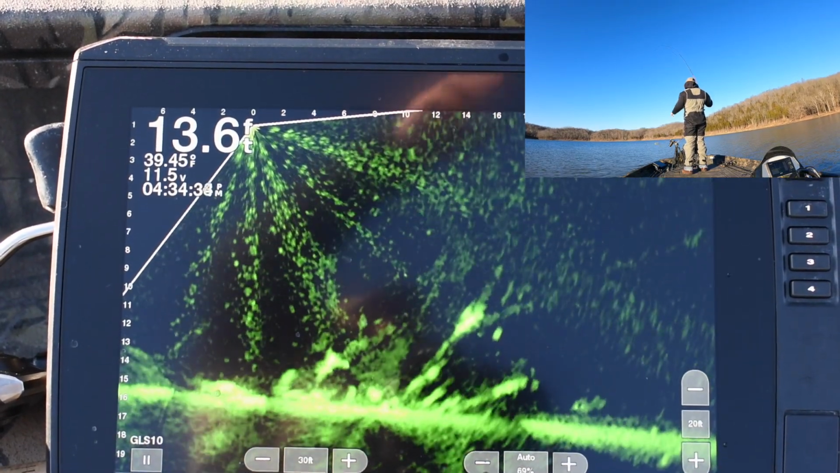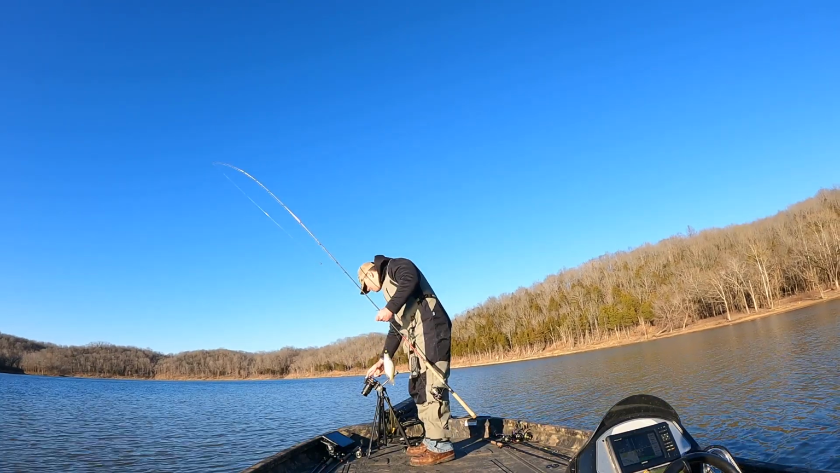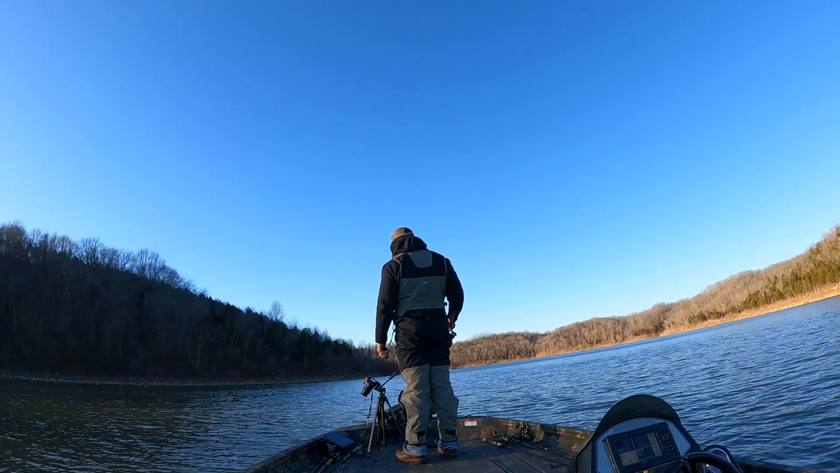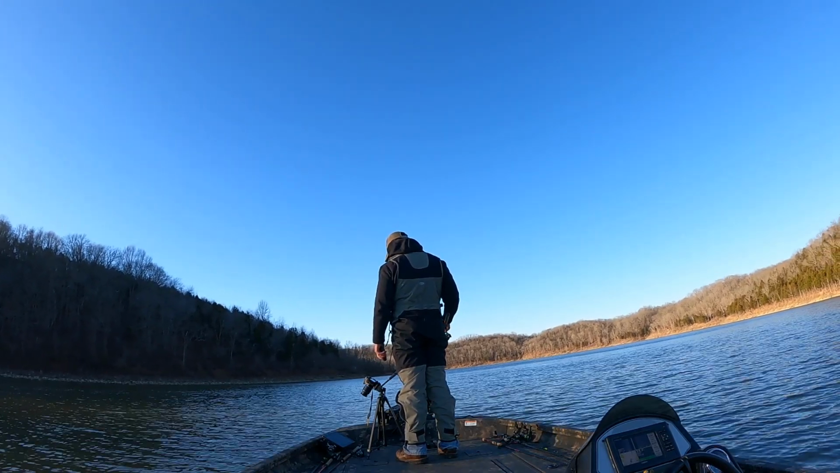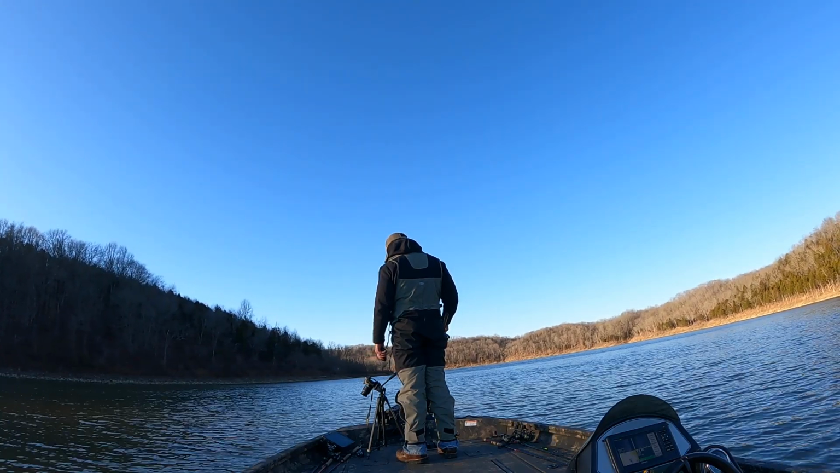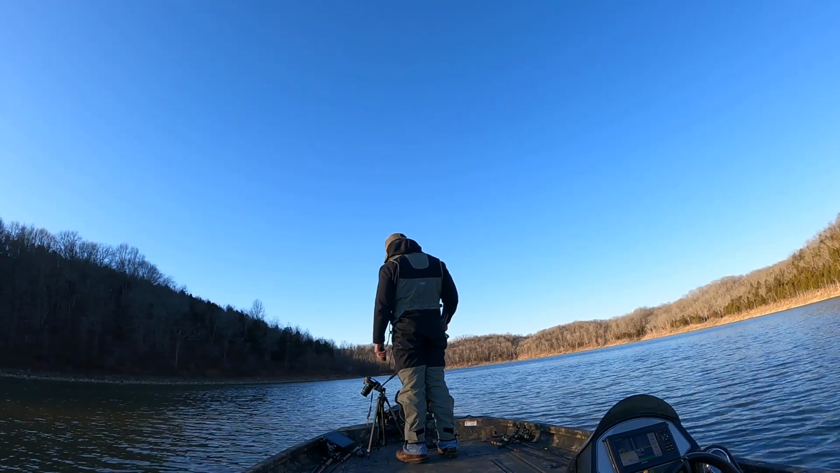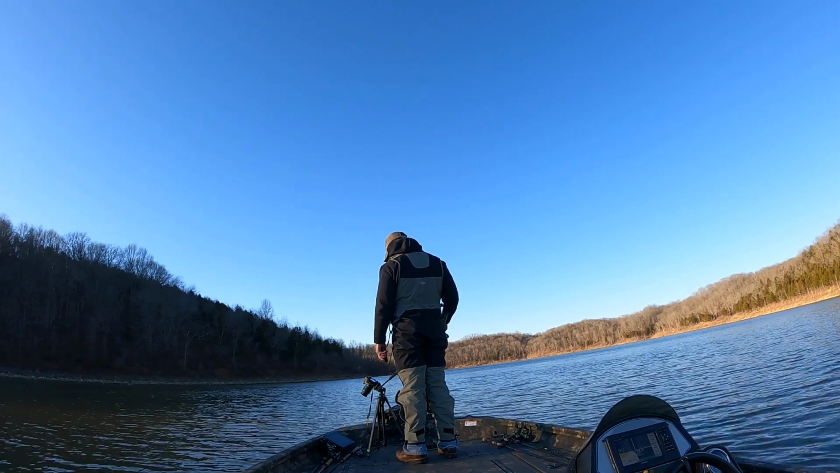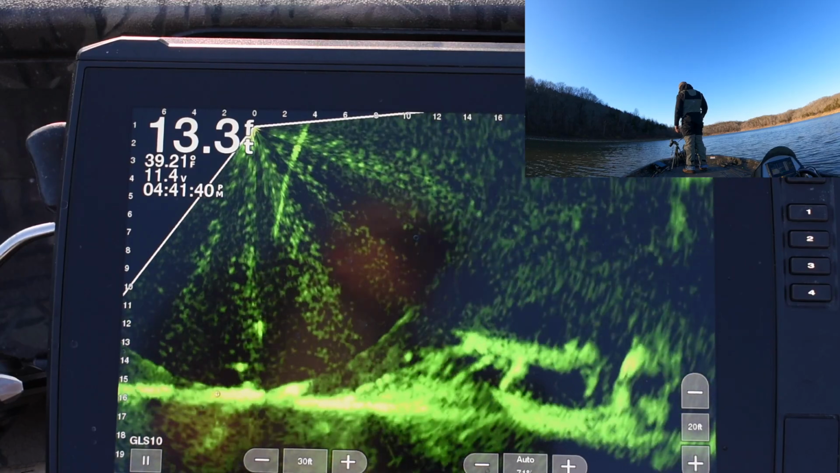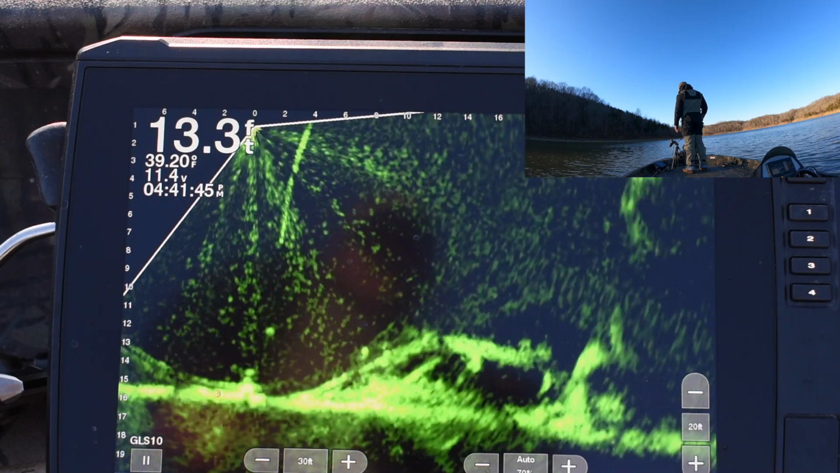But tournament day came, and I did not run all the way up the creek, just because of a lot of debris in the lake, and it was dark when I launched, so I didn't want to chance running over something, not knowing the waters very well. So I just stopped closer and ended up catching, I think, all the fish that I weighed there in one little stretch. I fished there for like 3 hours, and then I ran all the way up here to where I'm fishing in this video.